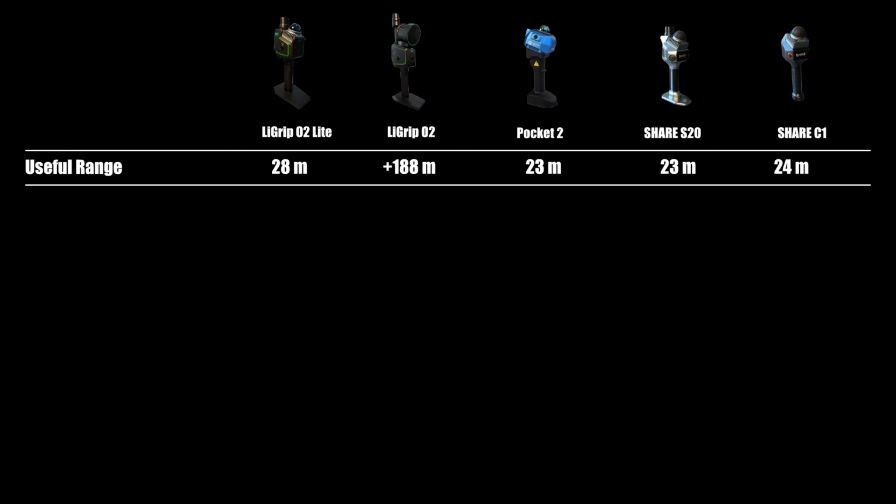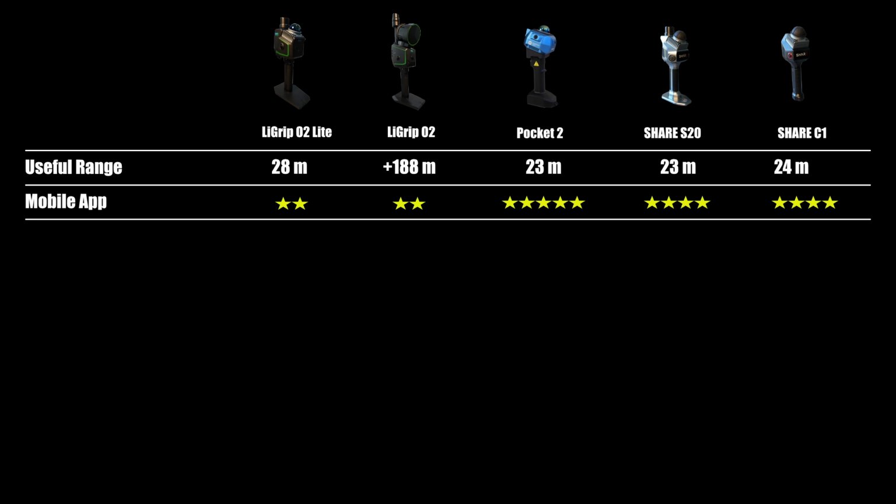The O2 Lite's useful range is on par with other Livox 360 based scanners at around 28 meters, while the LiGrip O2 can reach beyond 188 meters and still maintain very good precision. The GreenValley's mobile app performs poorly. While this doesn't affect the O2 thanks to its rotating LiDAR sensor, it seriously impacts the O2 Lite.